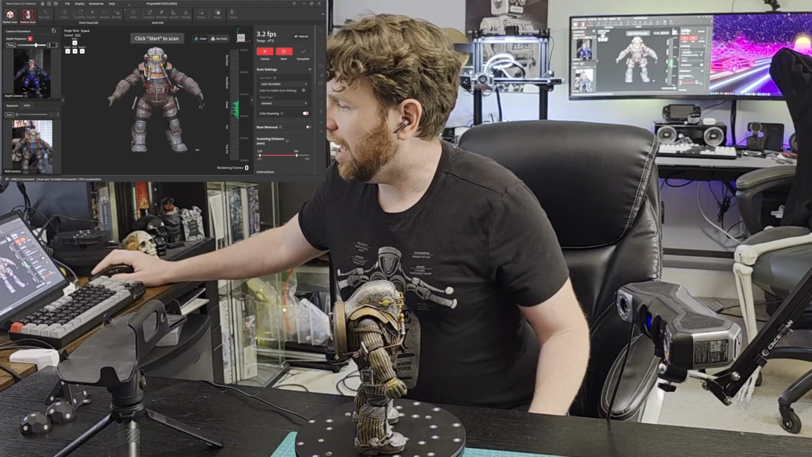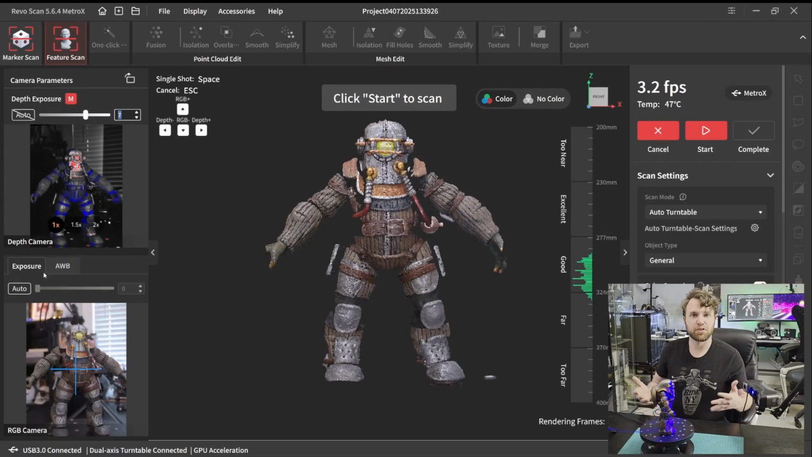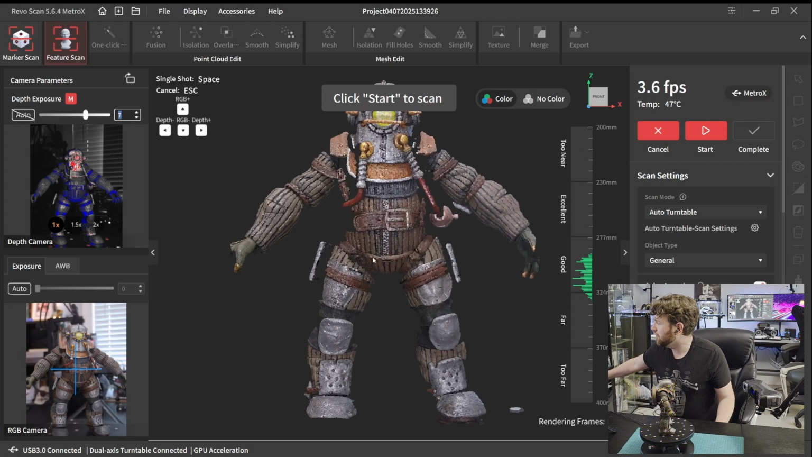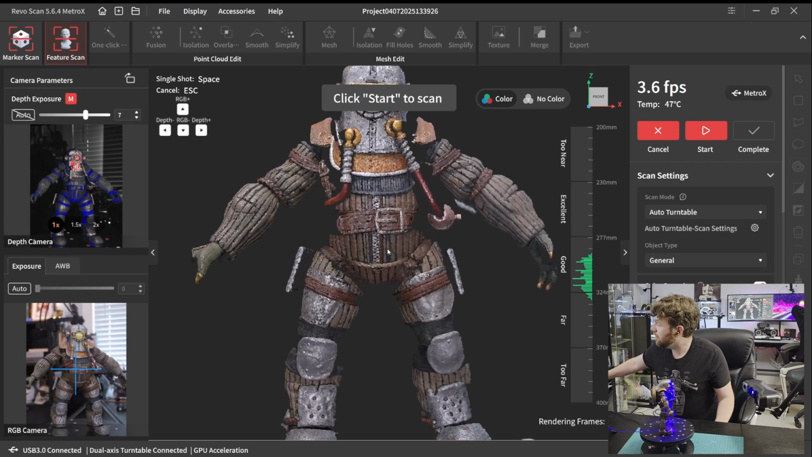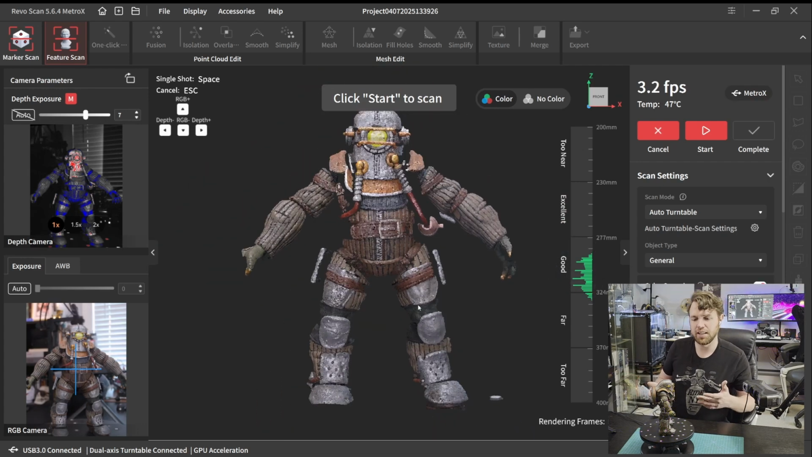The next thing we want to look at is the settings. When it comes to lighting your subject, look in the preview for any high contrast shadows or anything that looks off. We can see here under the arms, I do have some shadowing, and that's okay. It is going to show up on the final scan, but that's not bad at all.